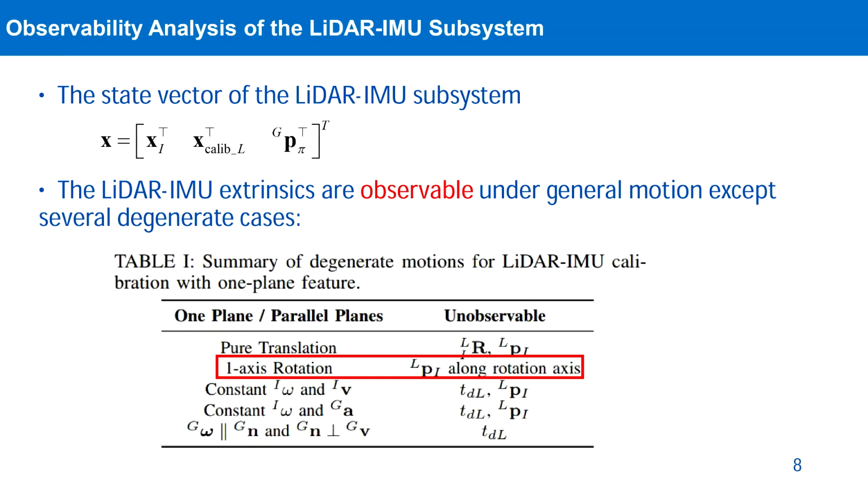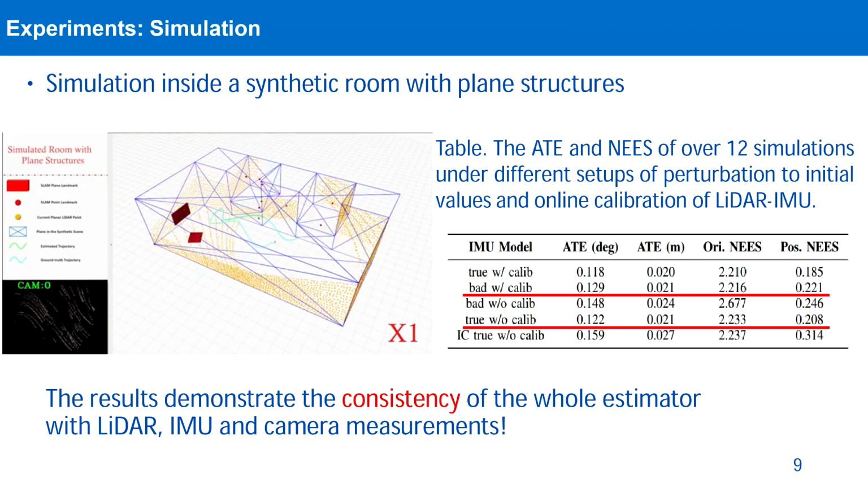We will conduct an experiment to verify our theoretical findings. In the simulation, we conduct Monte Carlo experiments over 12 runs in a synthetic room with plane structures. We examine the performance of the system starting from ground truth extrinsics or from perturbed extrinsics and study the effects of online calibration.